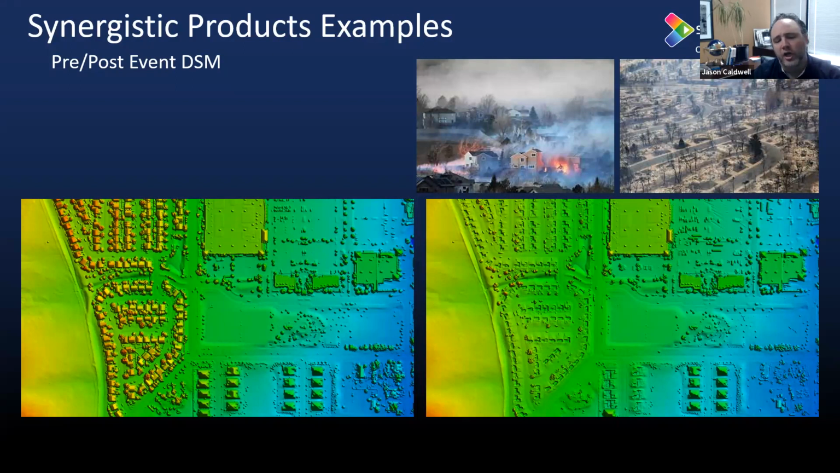Again, the image on the left is a LiDAR data set that Sanborn collected under a contract with the USGS for the 3DEP program. And then the image on the right is the emergency response, where we went and collected data over the Marshall Fire immediately upon the fire being put out so that we can assess the damage. Quickly, just looking at the two images, you can see the difference here.